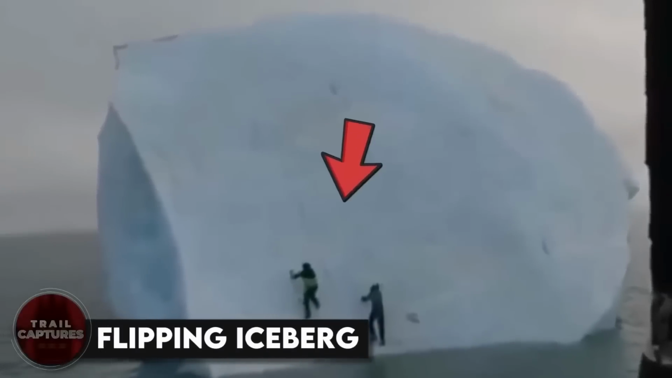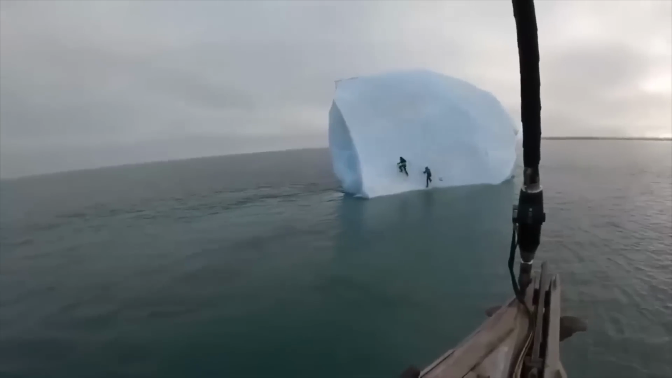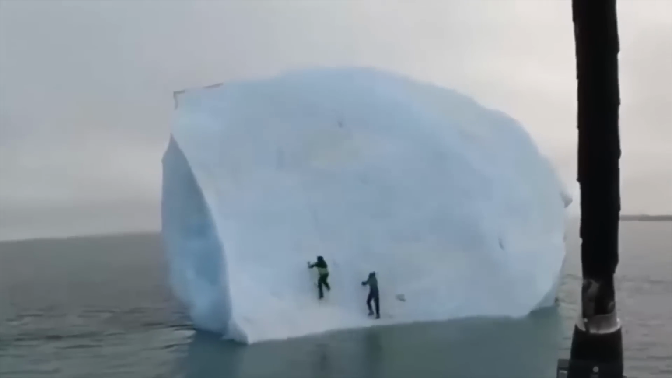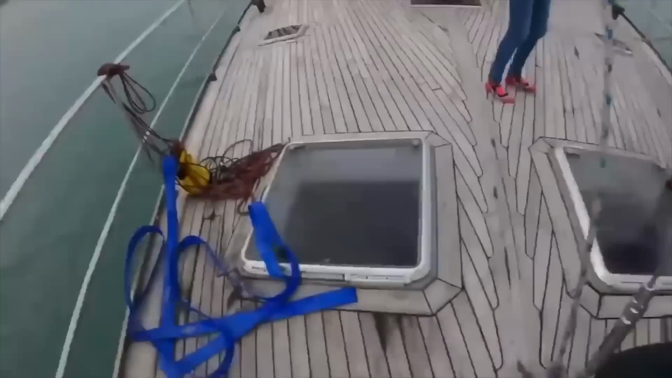Flipping iceberg. These thrill seekers thought it would be a cool idea to climb a giant iceberg, but things quickly went south when a massive chunk of ice rolled over on top of them. Talk about a chilling experience. Luckily, they managed to escape with their lives, but let this be a lesson. Sometimes it's best to just stay on solid ground.